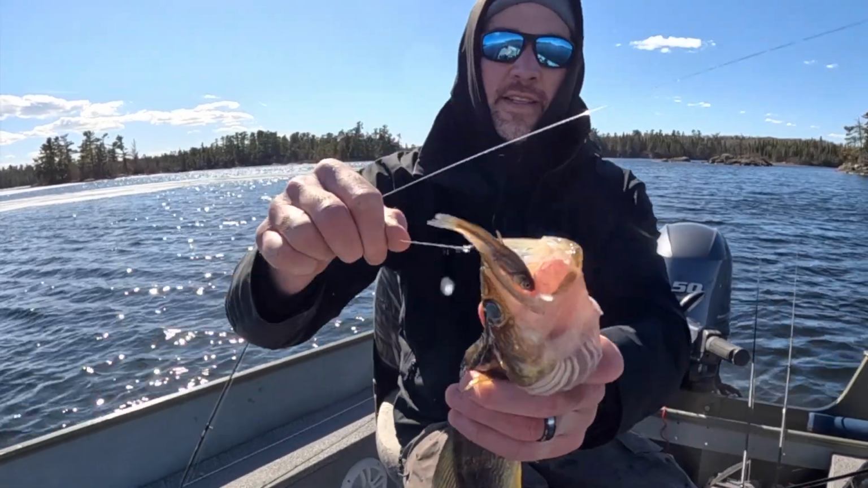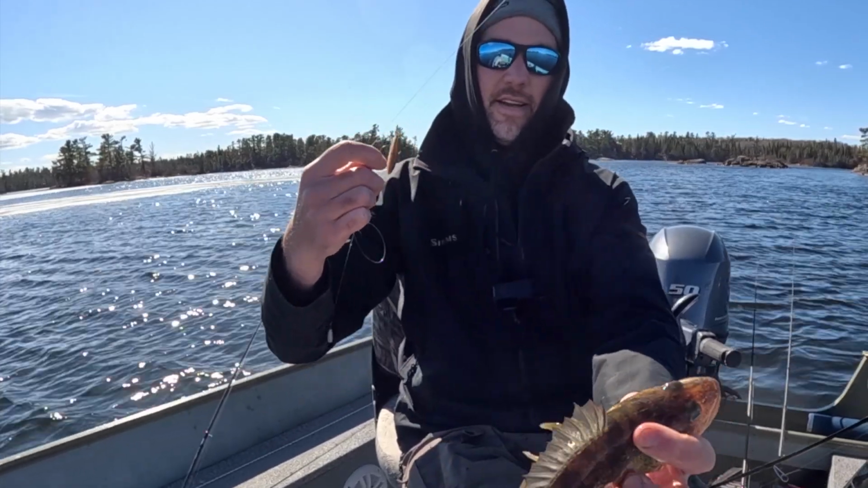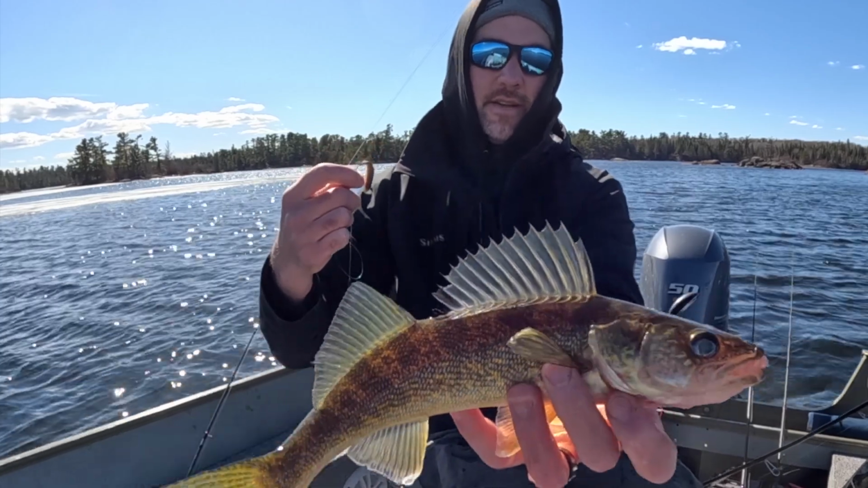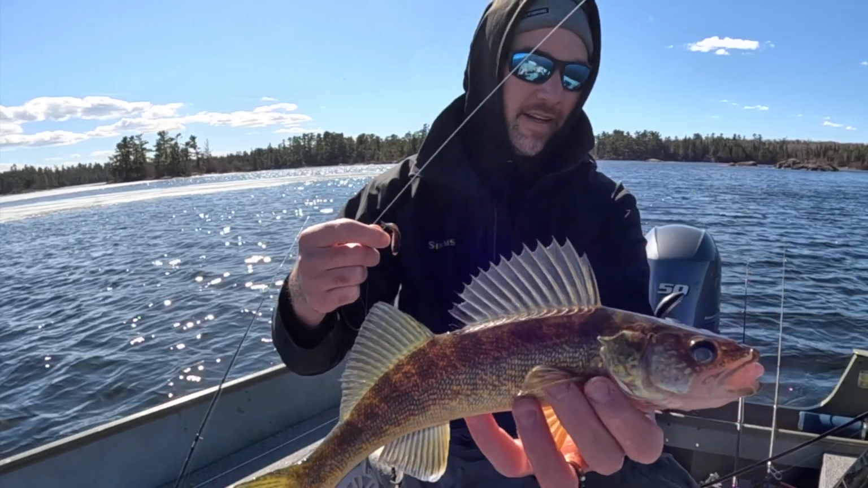That's what I'm talking about. That's the first one that threw up the old popsicle. But that's our limit. That's a nice little 15-incher. No complaints here. Even though I was just complaining about fishing in the boat when I could be ice fishing, which I'll never complain about again.